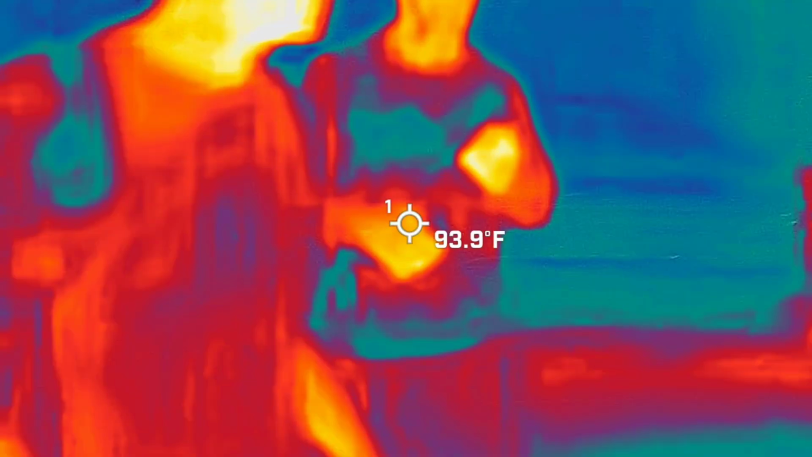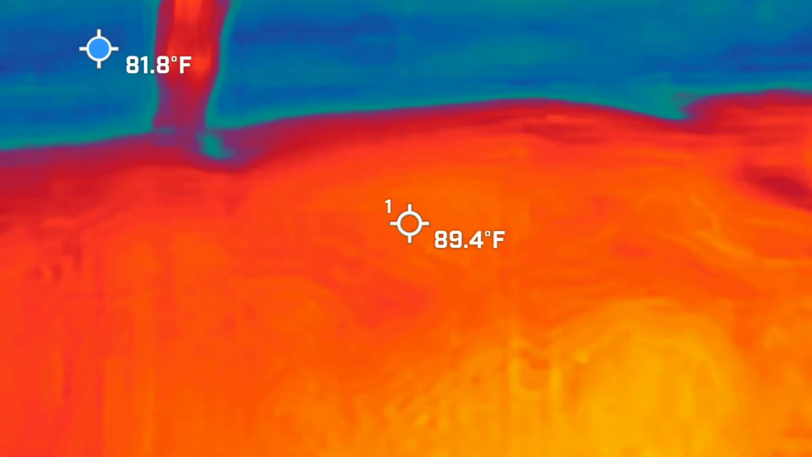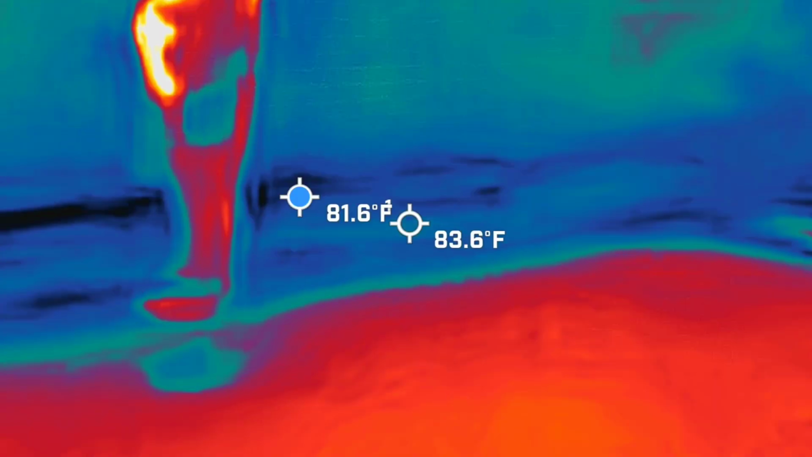Oh, hashtag. I love that. Pirates don't know what the hell a hashtag is. It's a motto. It's a pound sign to them, and that's in weight.